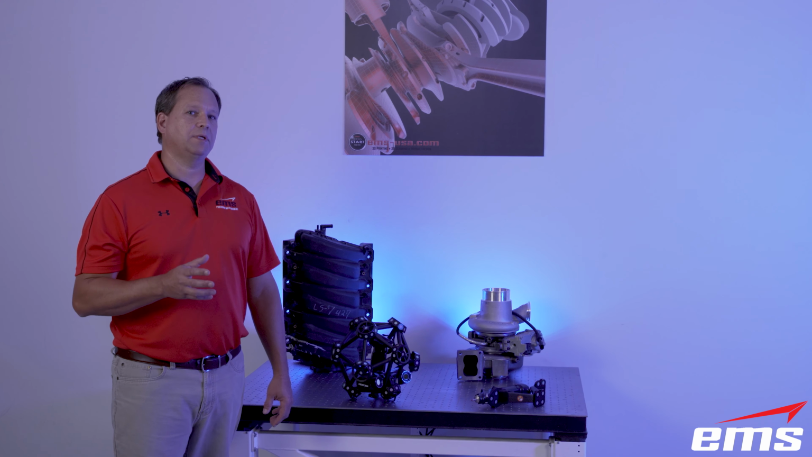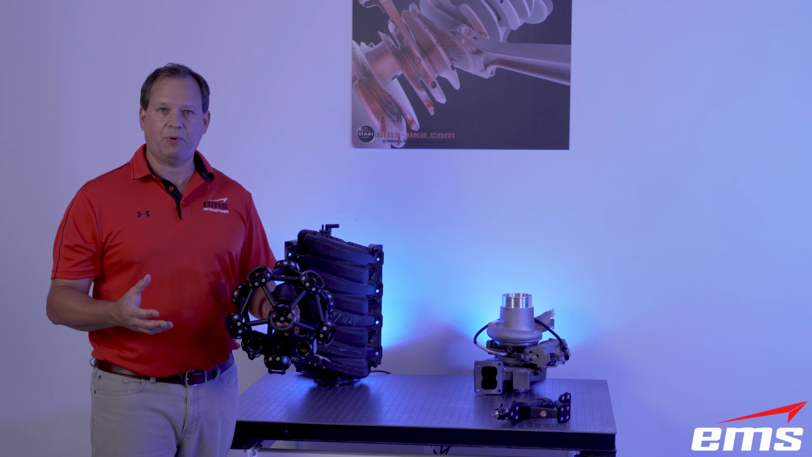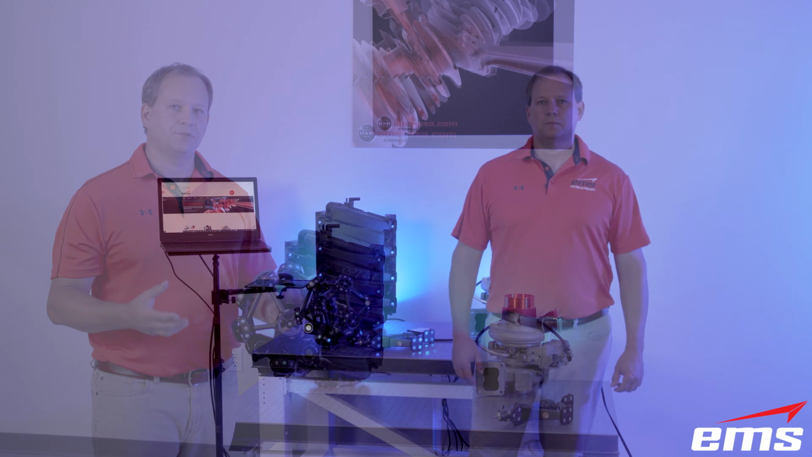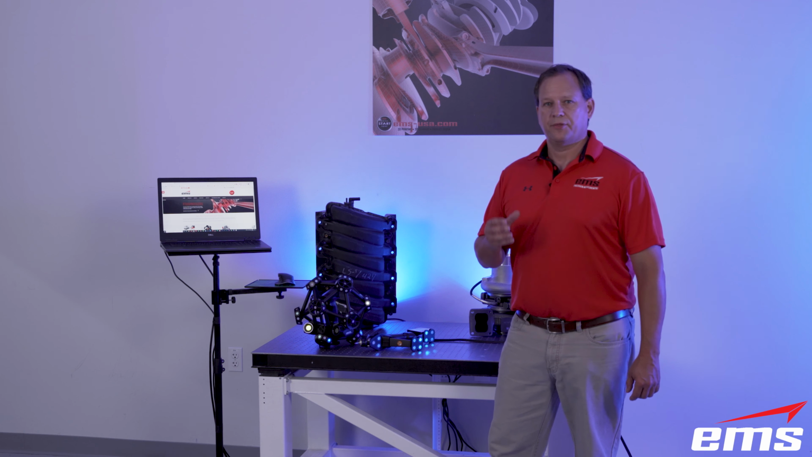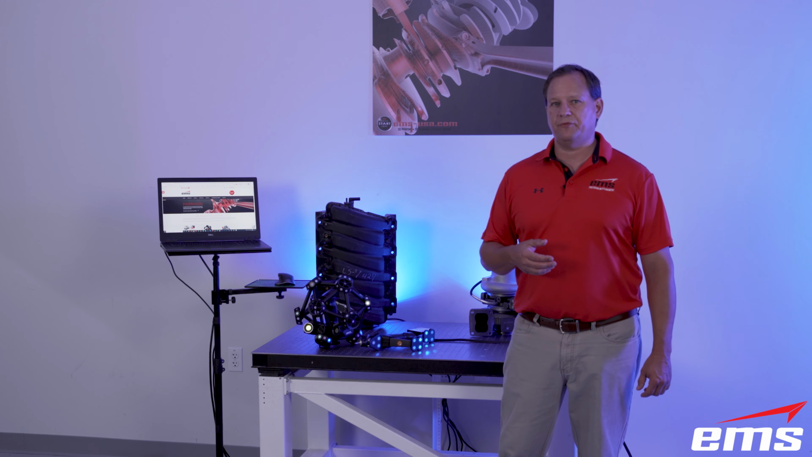What we're going to do today in this video is walk you through all the new specs of this system. We're going to show you how it works, and then we're going to scan a variety of parts and see how it does. All right, so let's get started and talk about the specs of the new MetraSCAN Black 3D scanning and probing system. And we'll compare that to the old MetraSCAN 750.